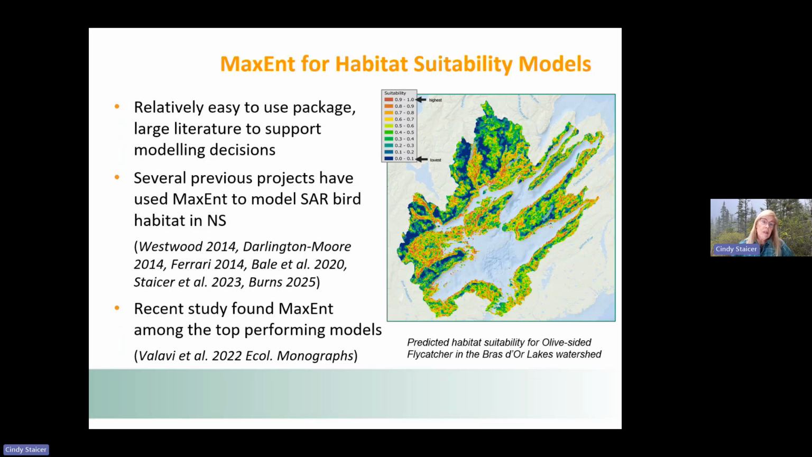Other reasons why we used it is that there have been several previous projects in Nova Scotia that have used MaxEnt to model shorebird habitat. And a recent study has found that MaxEnt is among the top performing habitat models. So I think it's an easy choice. And over on the right side is just an example of a model for the olive-sided flycatcher that we had produced a few years ago for the Bredor Lakes watershed. So basically you're looking at predicted habitat for the species where, in this case, the red would be the highest suitability and the blue would be the lowest.